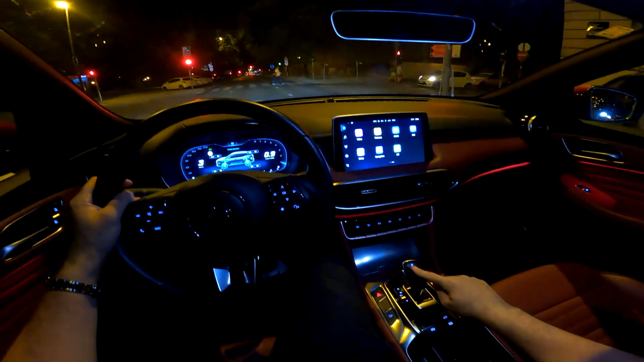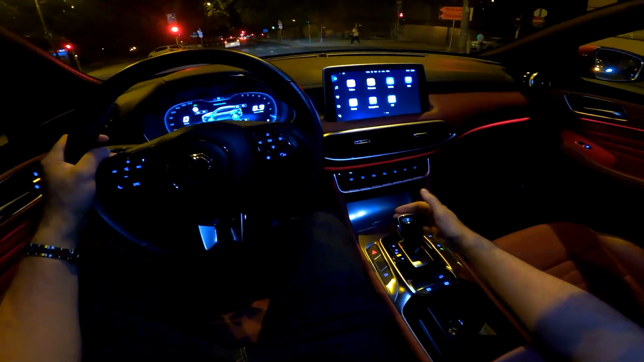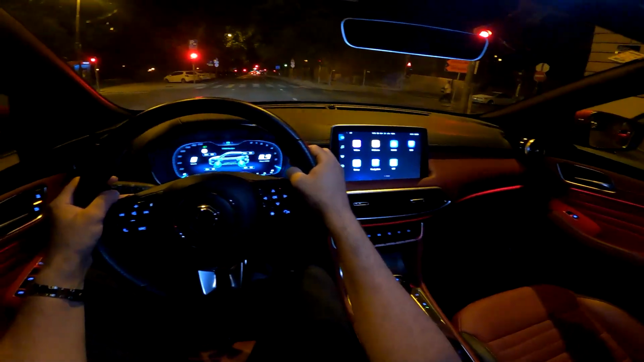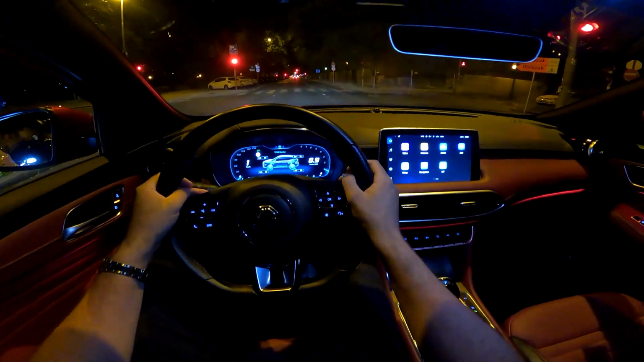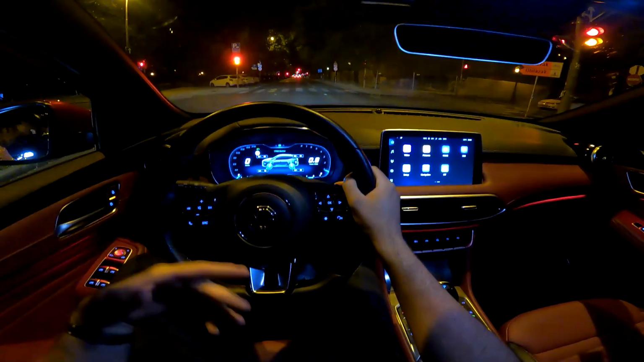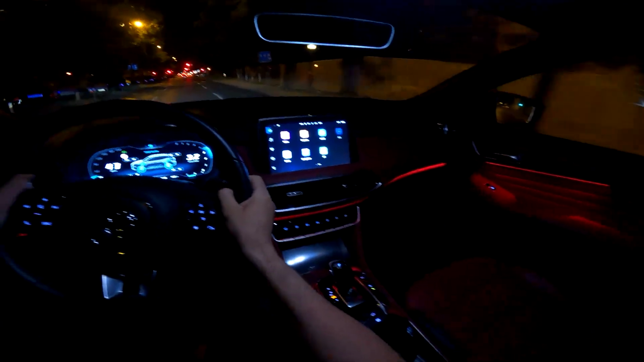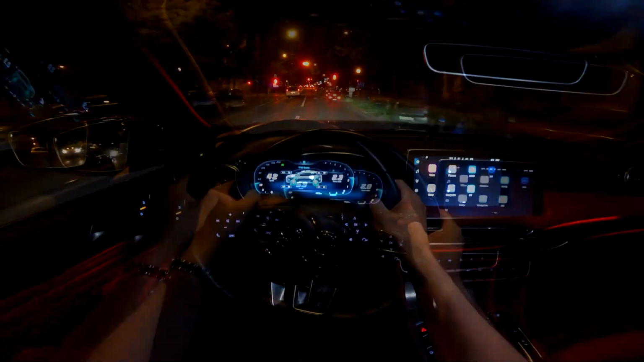And the gear selector, so you put it to drive, but you pull it towards you once again, and you are now in the S mode. So this is basically like the sporty mode for the gearbox, which would give you higher revs, and the whole experience is a bit different, more sporty when you are in the S mode.